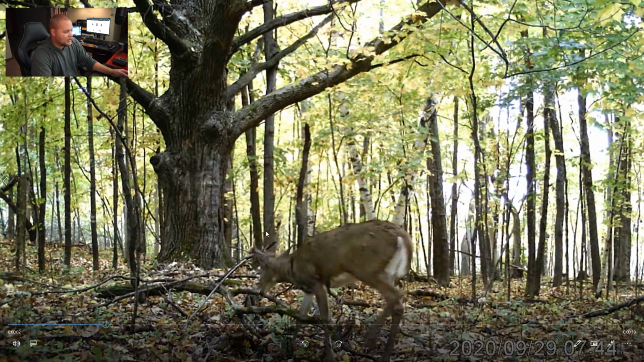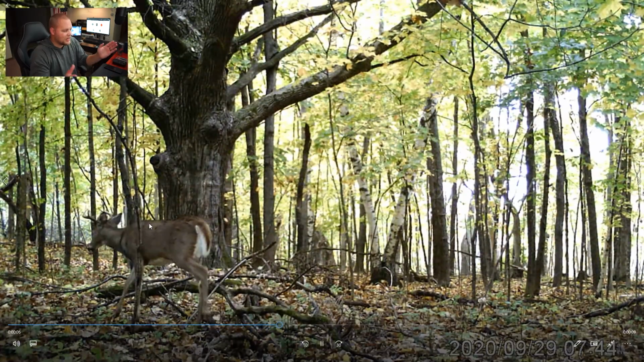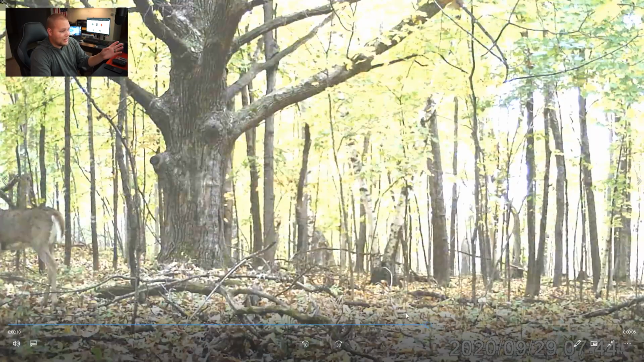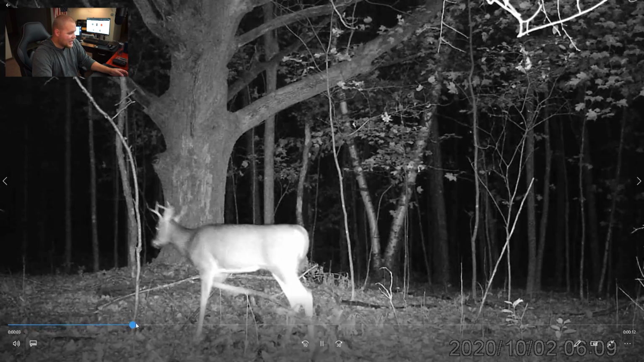Then we got this little guy who's got a neat rack. He's got some neat genetics. They're very pointed up. So that'll be really cool to see if he keeps growing. The camera freaks out. I don't know what that is. More aliens. Then we have this Spike, little Spike, wander through with his pal.